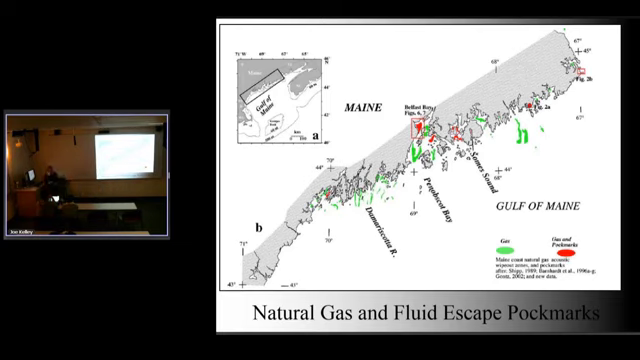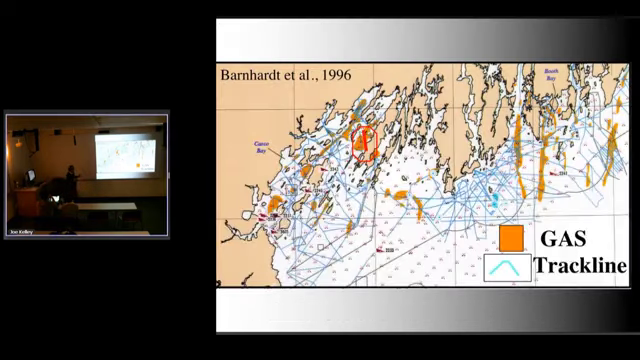Your tracking of natural gas is based on what? I'll show you. Okay, this is how we developed it. These would have been seismic reflection track lines. And where lines go over an area that's mapped as gas, it looked like this.